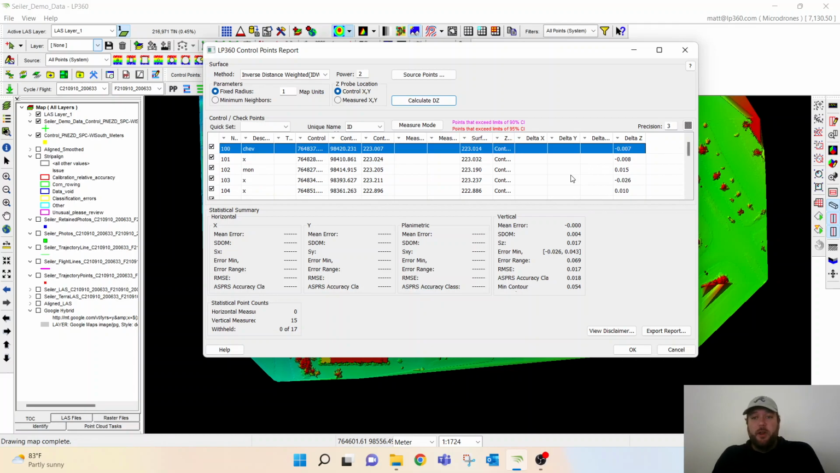So that's a quick little run through of how you can assess the accuracy. In this case, I'm almost inclined to not even run through it, but I wanted to give everybody a tutorial on how you'd actually run those tools. The DJI L1 from this particular project is extremely accurate.